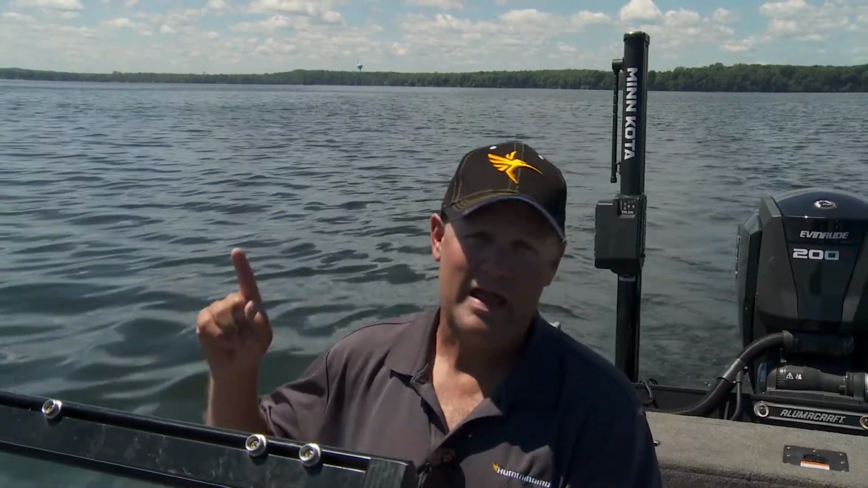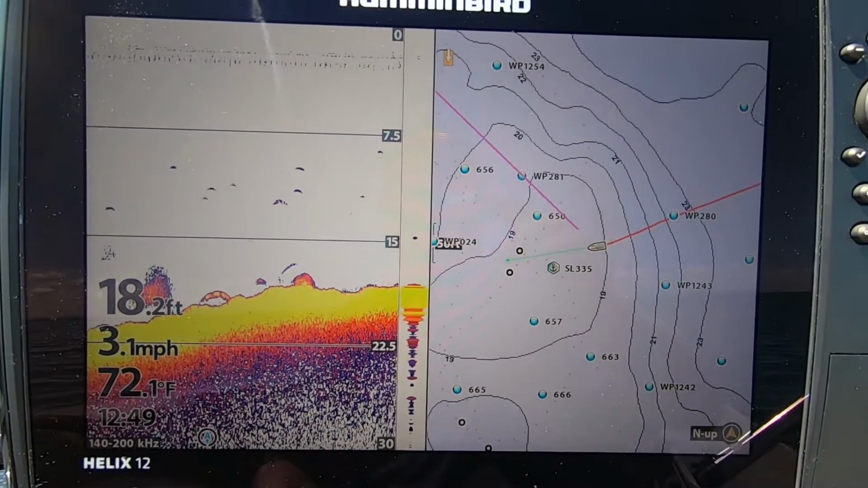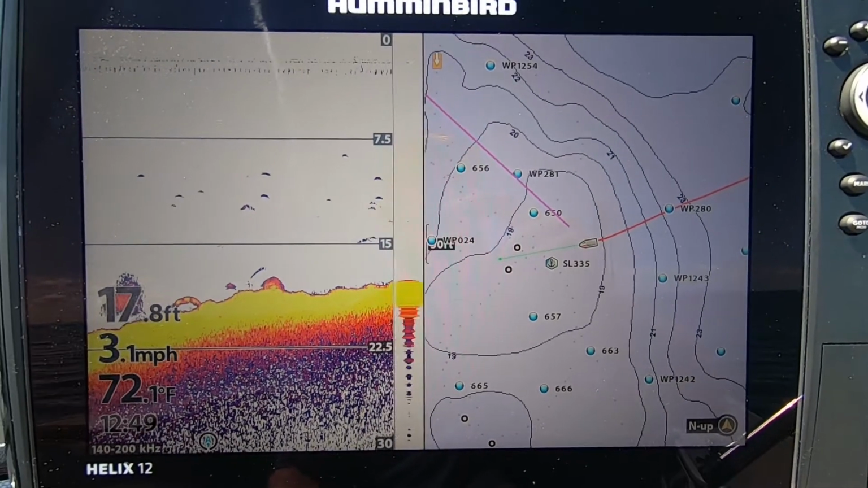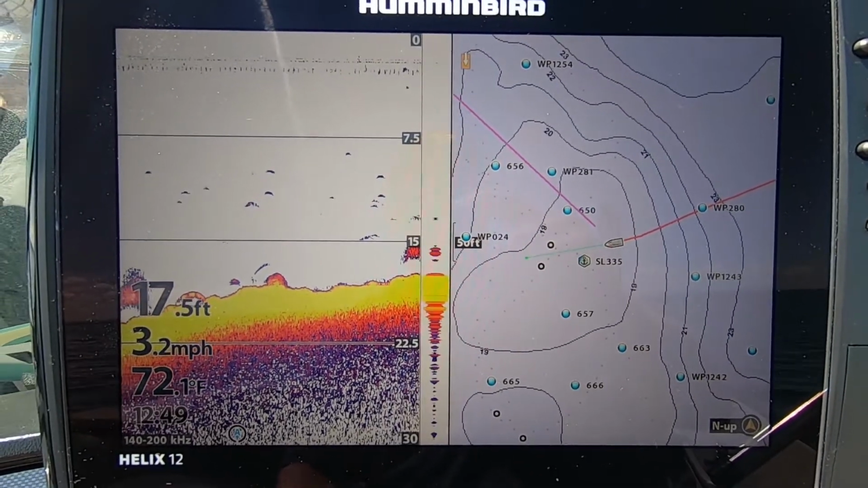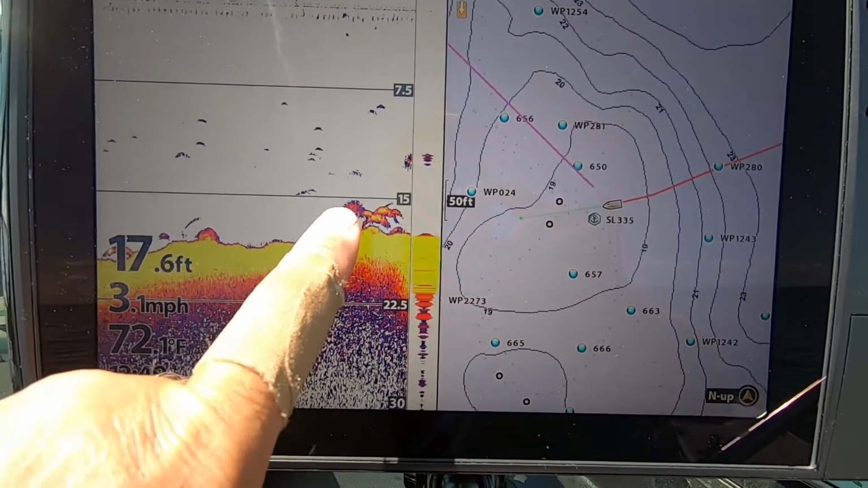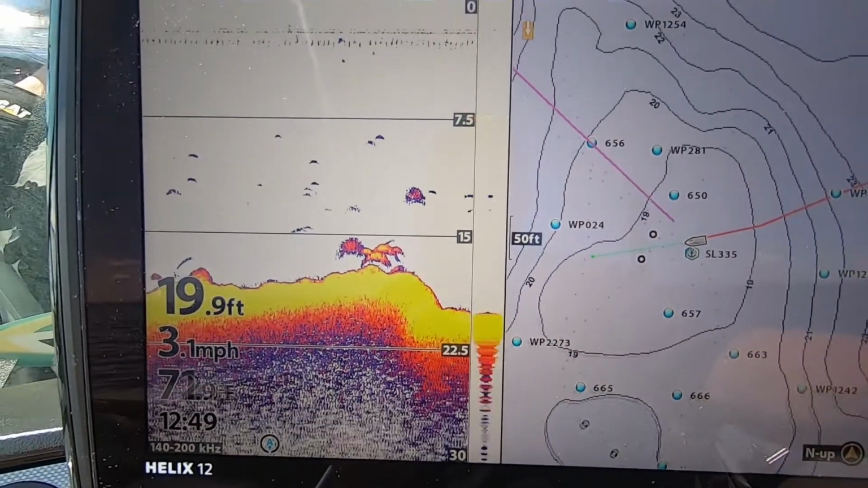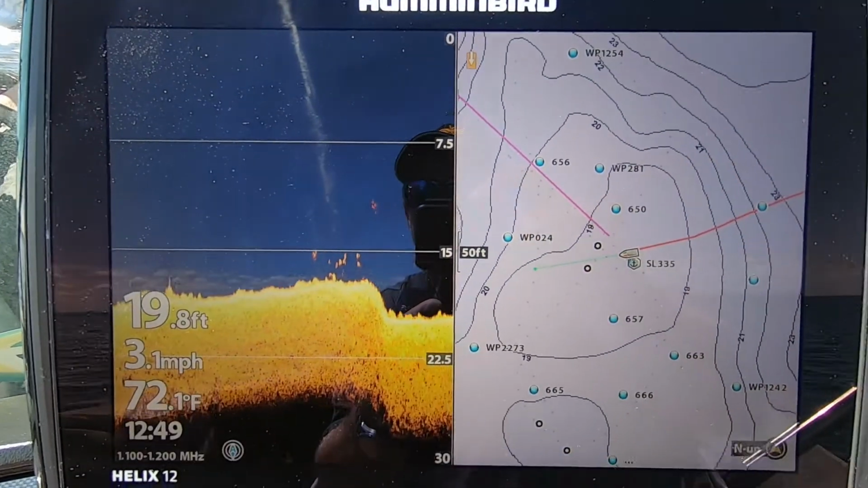When I'm searching for fish, man, I believe in that thing, and I know day in and day out it's telling me exactly what's down there. If you're not fishing with down imaging, if you're not running one of these Helix units, you're missing something. I'll tell you, if you're fishing deep water, any scenario where you're fishing 8-10 feet or more, this down imaging is just phenomenal. Anytime you're able to run over the top of structure, run over the top of fish, this thing will tell you everything you want to know.